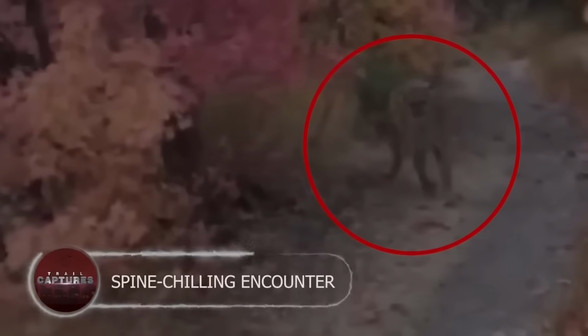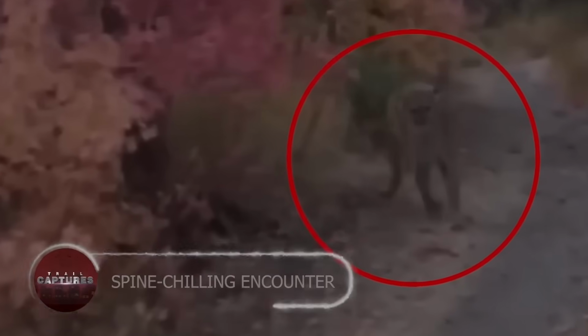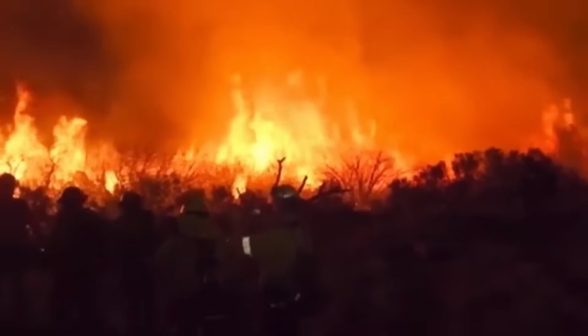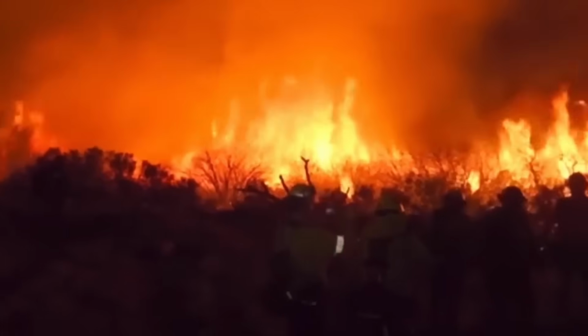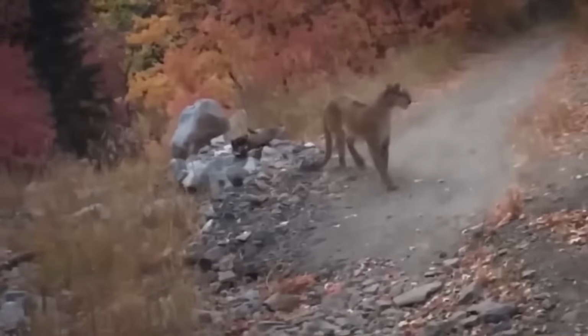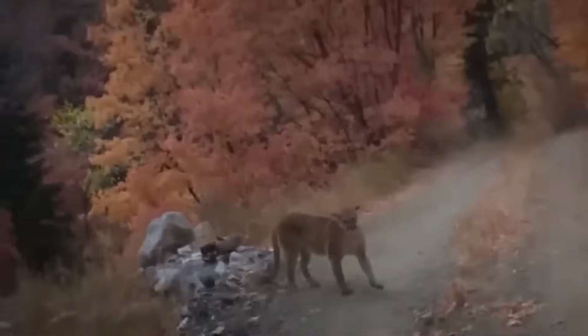Spine-chilling encounter. Mike, the superintendent firefighter, found himself in an eerie forest during a raging fire. His encounter with the peculiar bobcat left him stunned. This particular feline acted unlike any bobcat he'd ever seen, and its unsettling screams sent shivers down his spine.